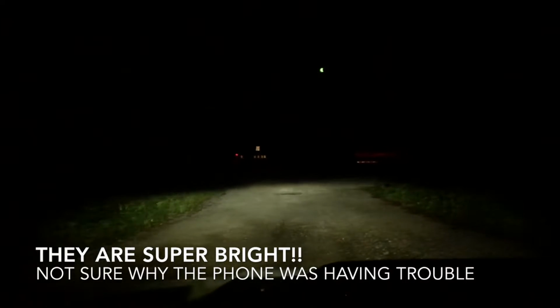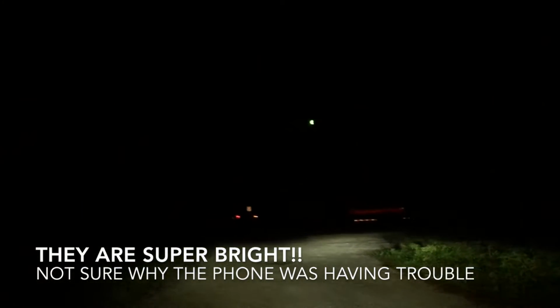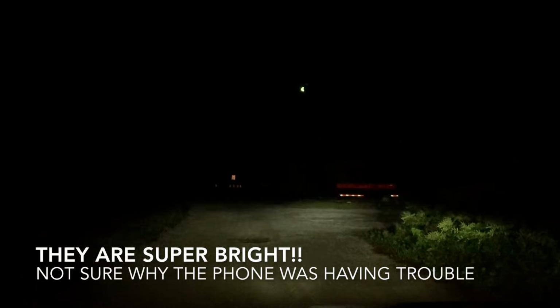So we're gonna pull into the little dirt lot again back here. And this is already lighting up the trailer over there, whereas the other lights really weren't. So it lights up the trailer very, very well. Again, the phone doesn't do it justice, but the one thing that I do like is now all my lights up front that I'll typically drive with, aside from the fogs, are all Auxbeam now.